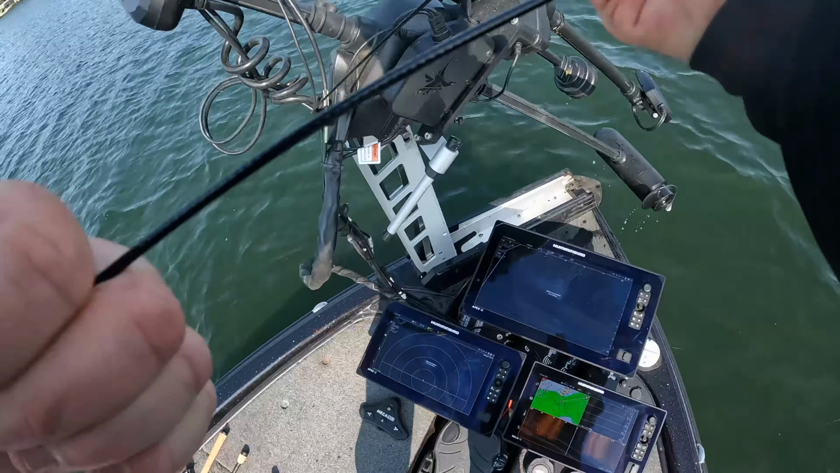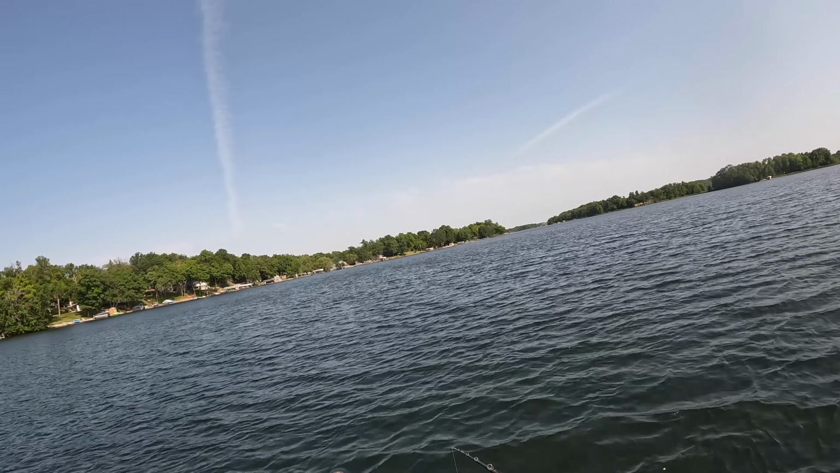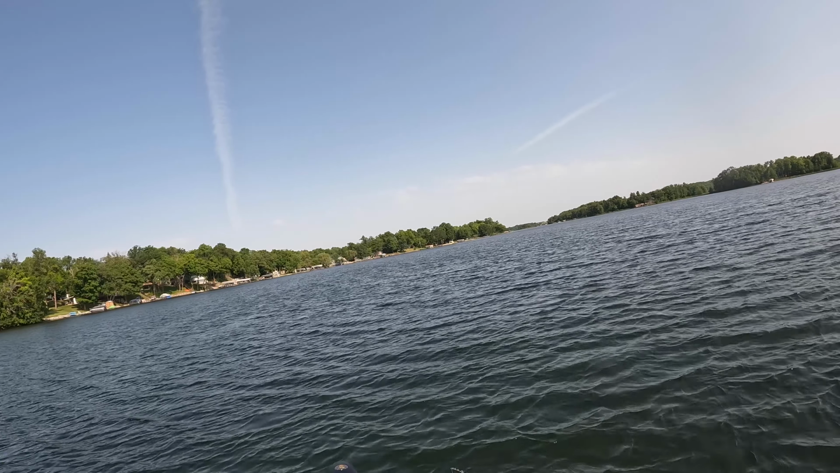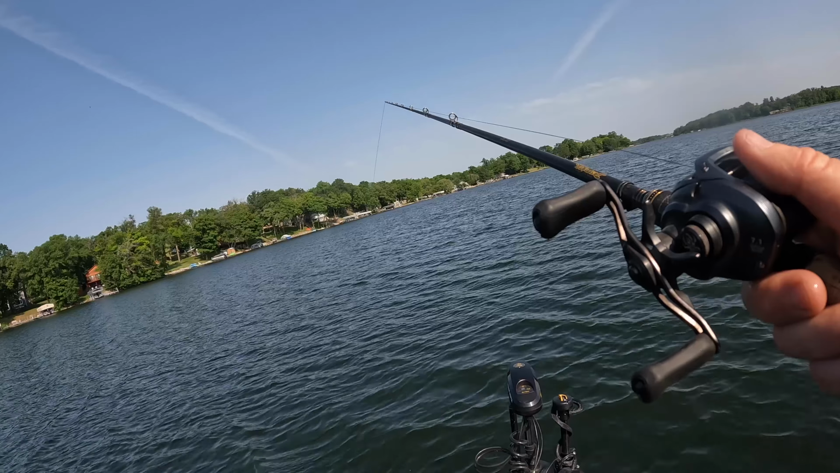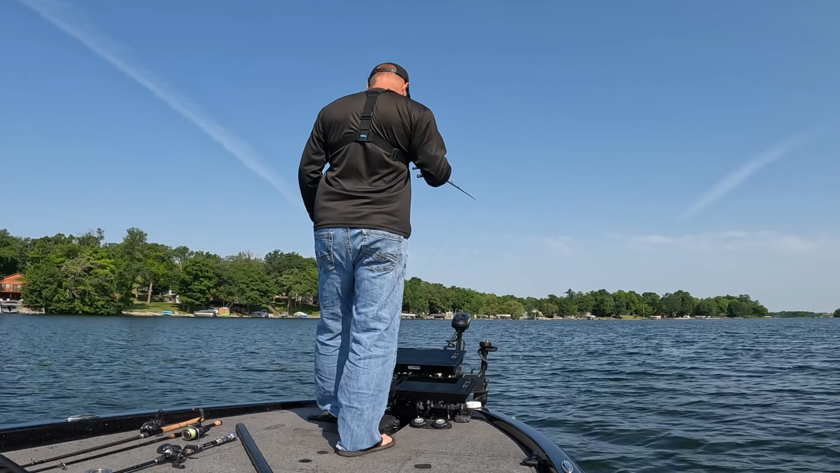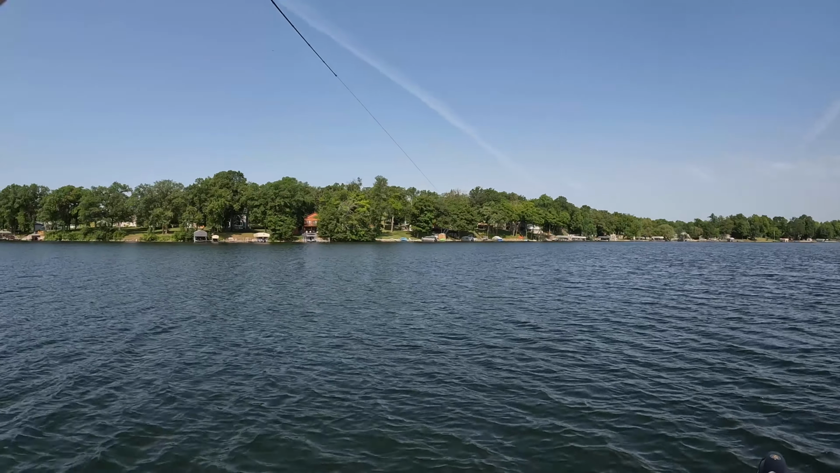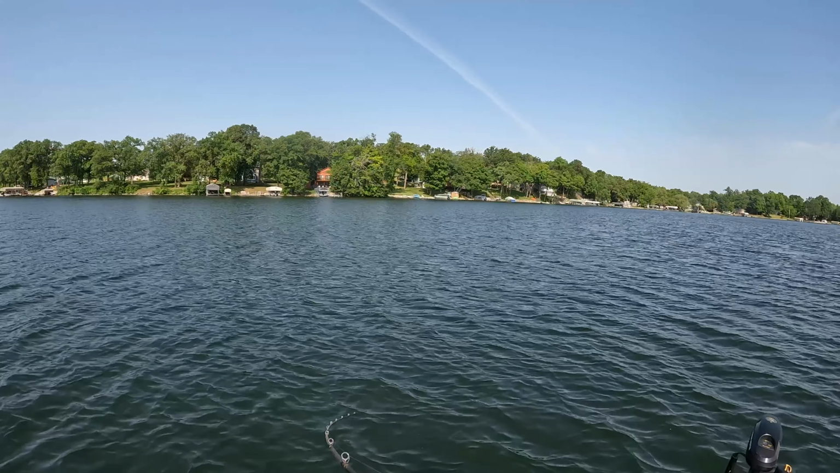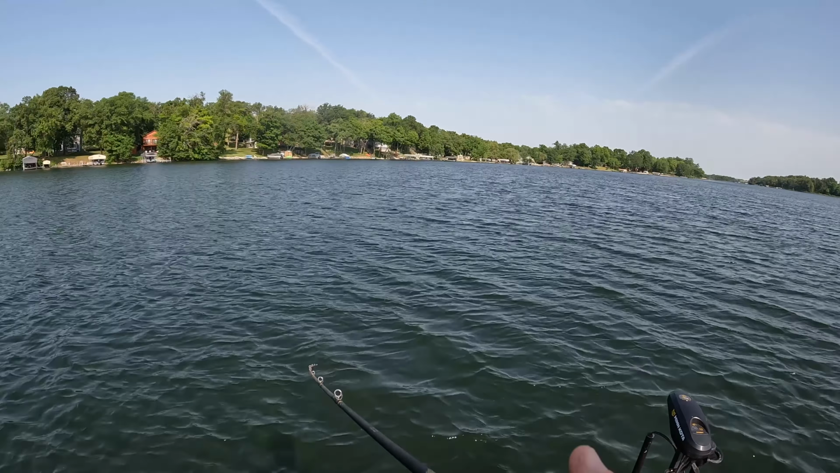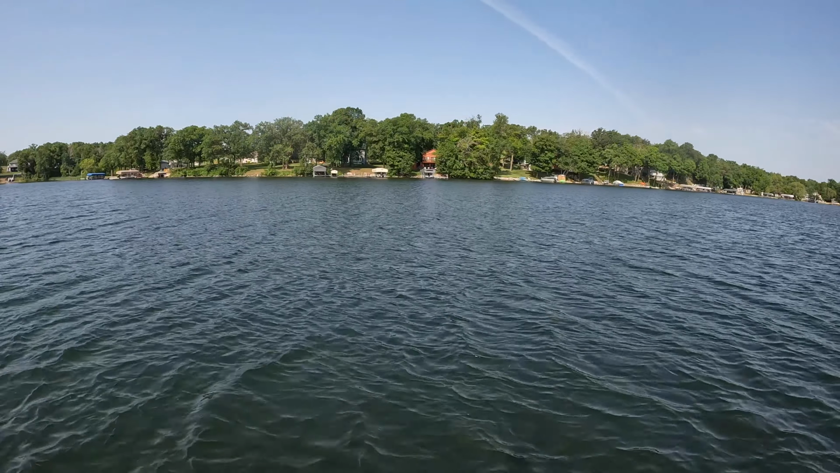Okay, we're pulling up to the next spot here. This one has rocks and is attached to shoreline on an underwater point, and it should have some good weeds coming out, and that might be the key here. That jig should be falling right past that big rock. I'm just gonna drag it right up to it. Oh. That felt good. That fish just rocked that jig. There she comes.